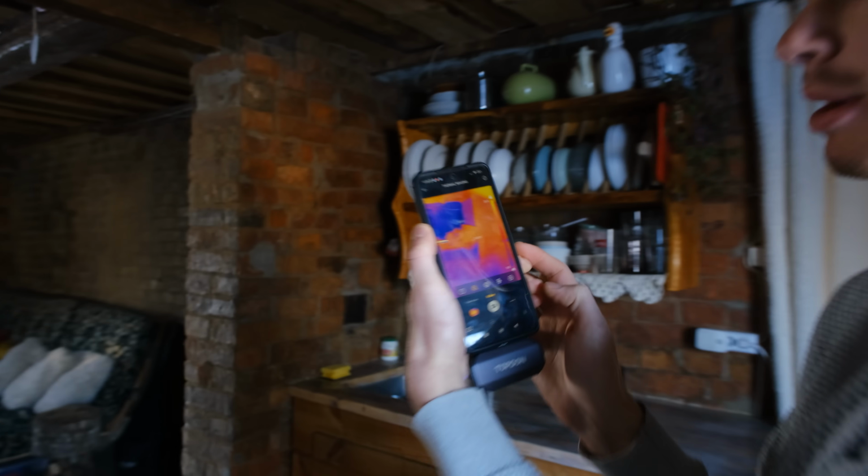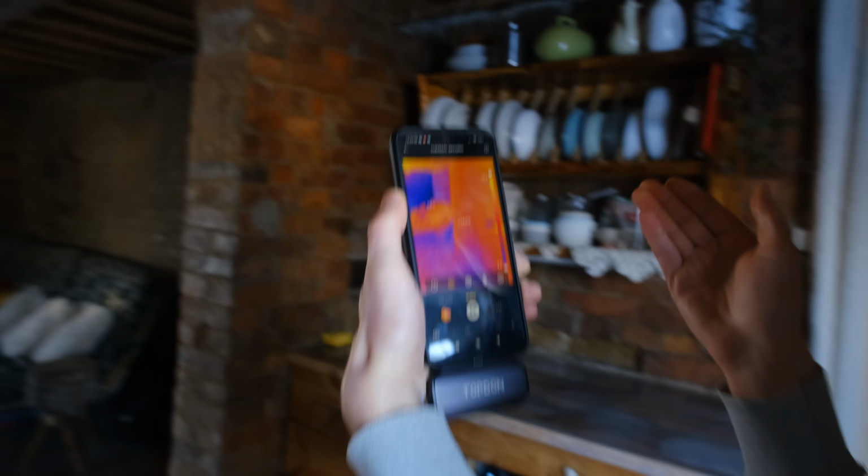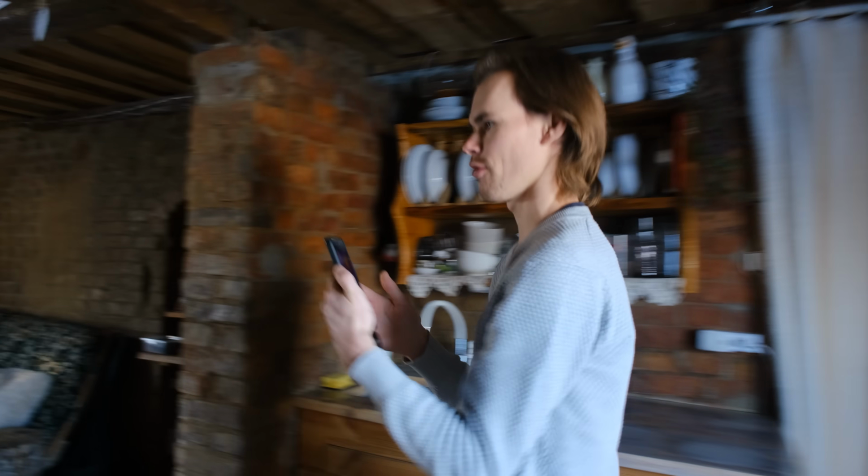Plus, we can also take photos and record video. So we're gonna be able to record the video and show you exactly what the camera is seeing, so you don't need to see it through the other camera. So yeah, let's walk around and see where the heat is. Let's go check our stove first.